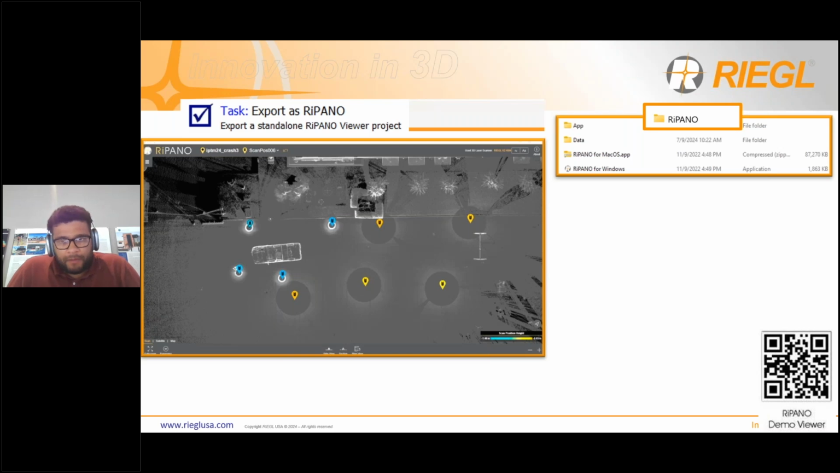From there, it's a top-down view of the data with little markers showing you where each scan position was placed. The color of the marker indicates the height of that scan position. The scan positions that you see in blue are blue because they were placed on the ground, and the scan positions you see in orange and yellow were placed on a tripod.